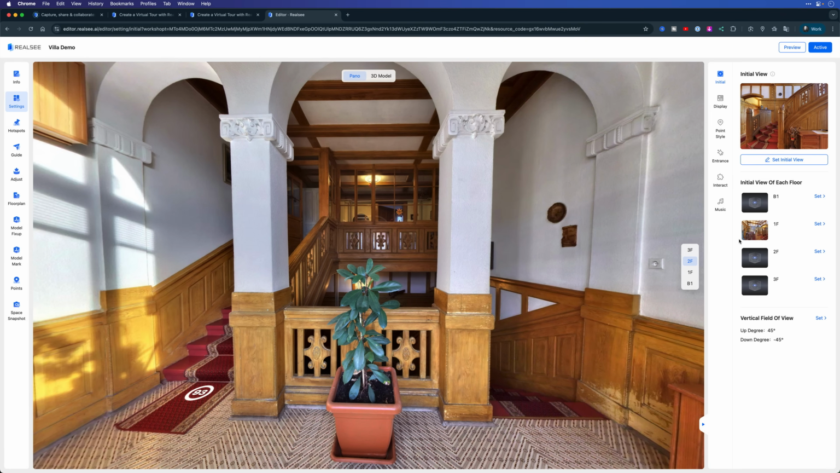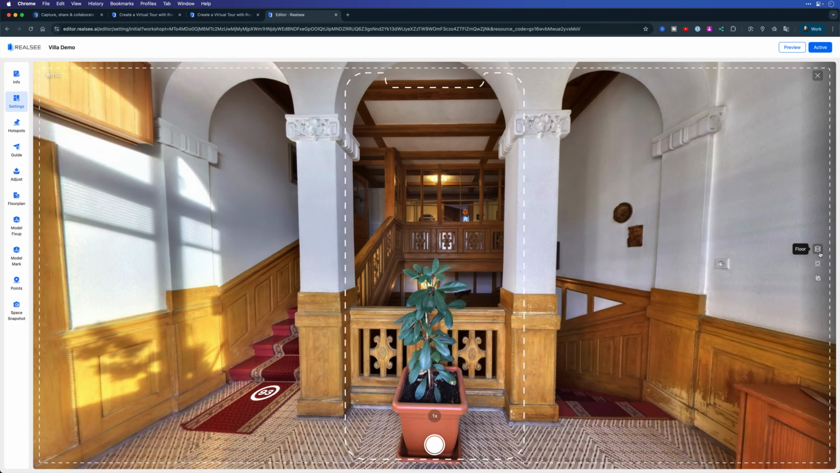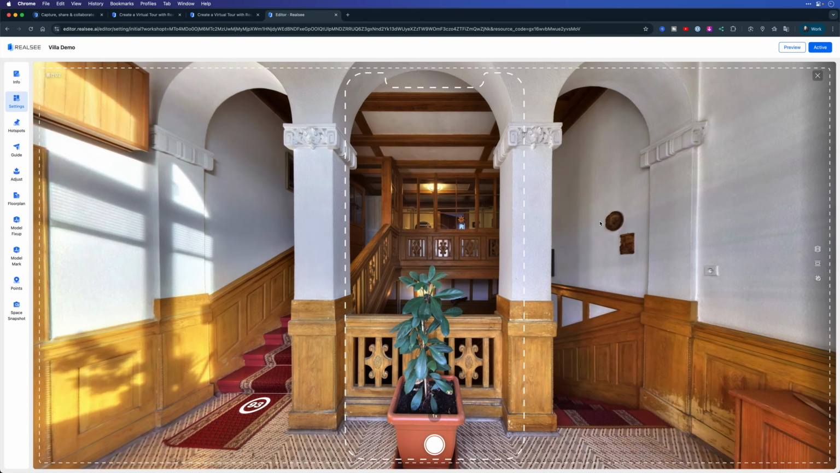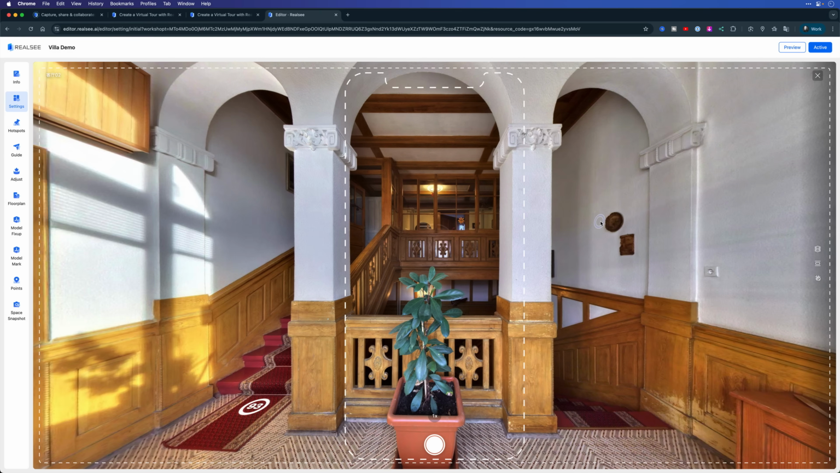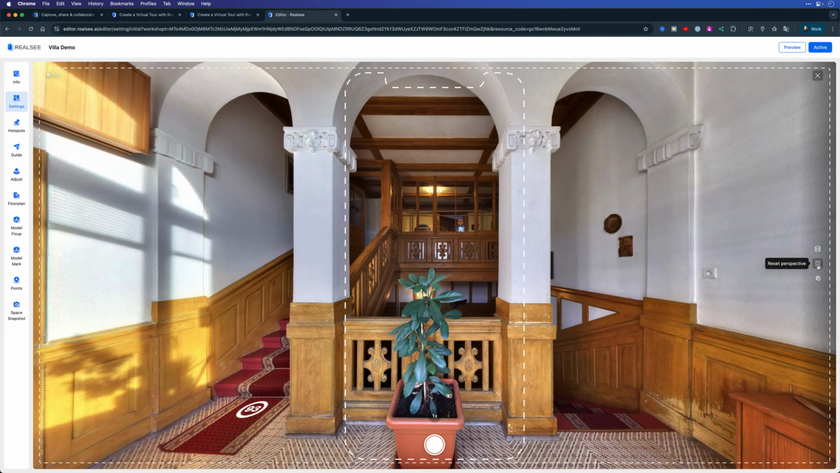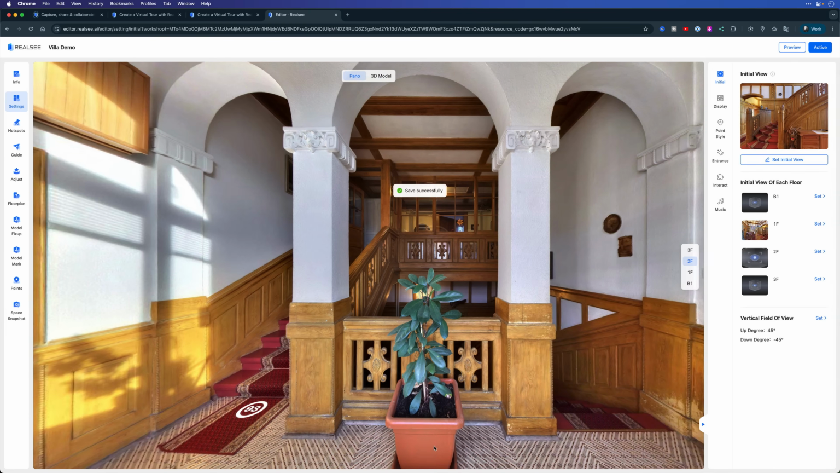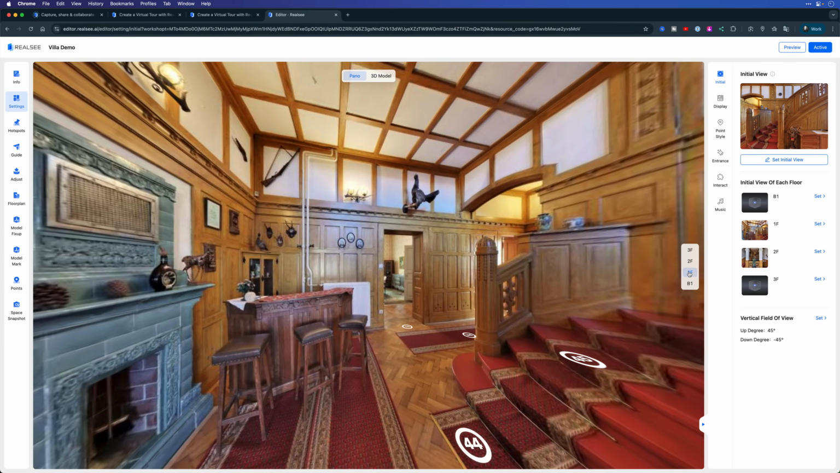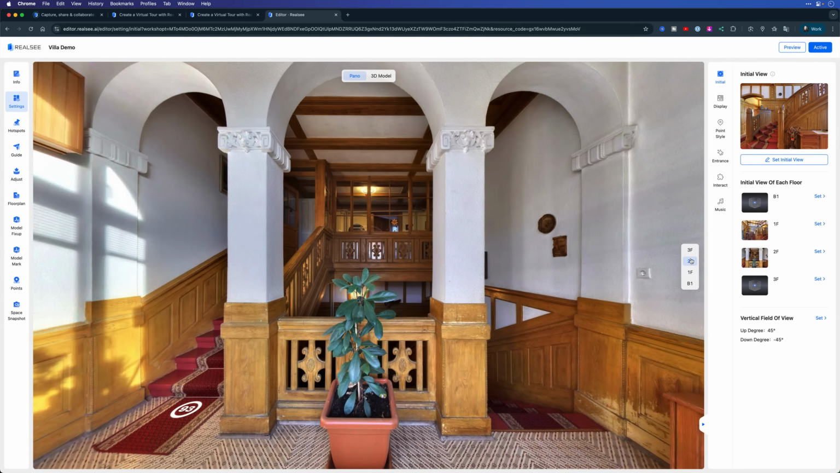So let's go over here to 2F and hit set, and then decide how we want that. And you can see that you have framing for both vertical and landscape video. I can reset the perspective with this button here. And then once I'm satisfied with it, I'll just click this button to lock it in. And that now becomes the default view for that second floor. So if I go back to the 1F right now, which is going to take us back down to here, and then jump up to 2F, you'll see that default positioning.